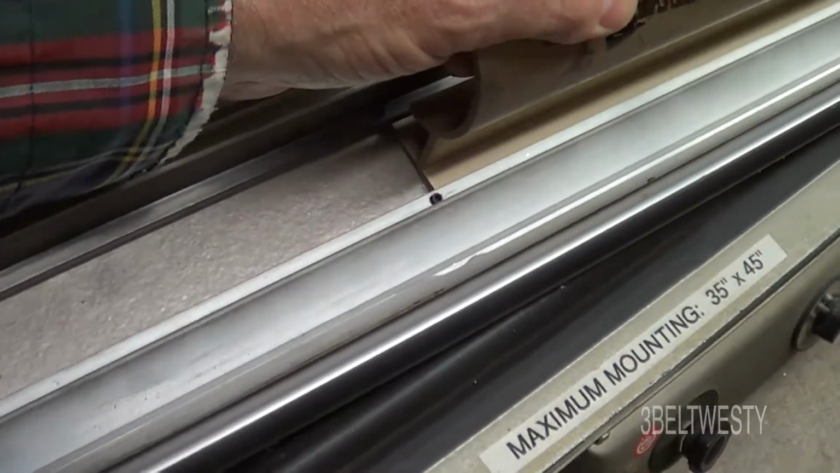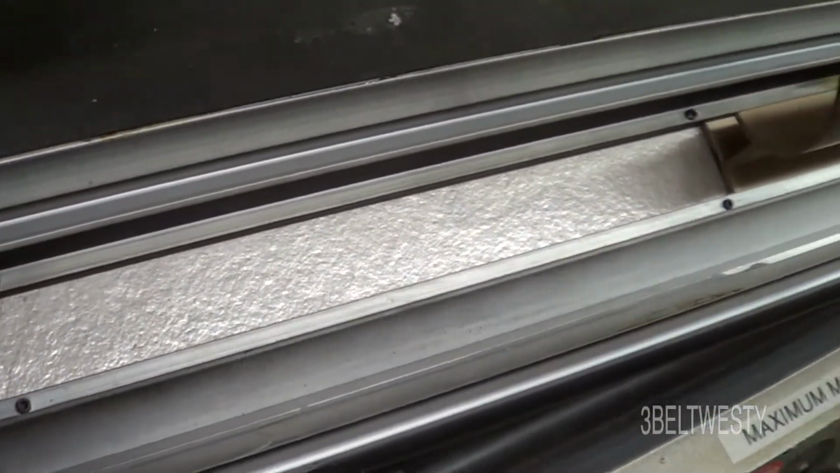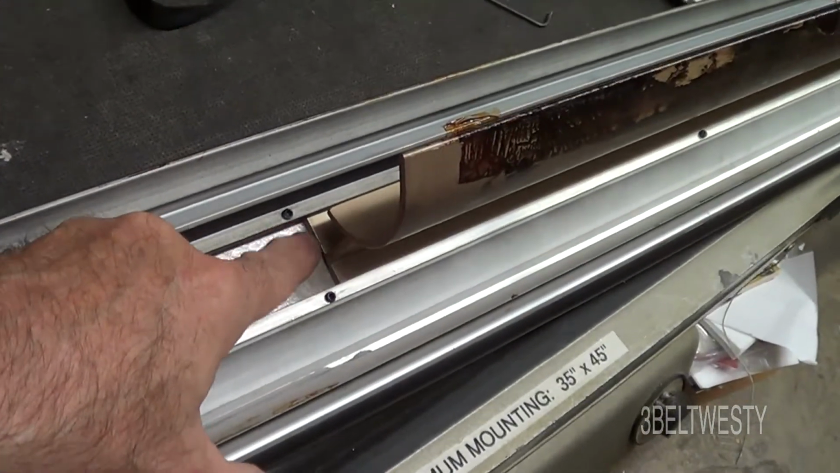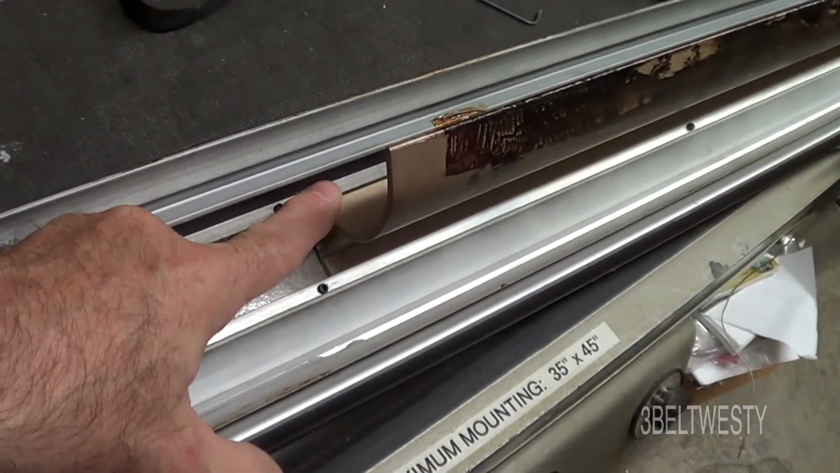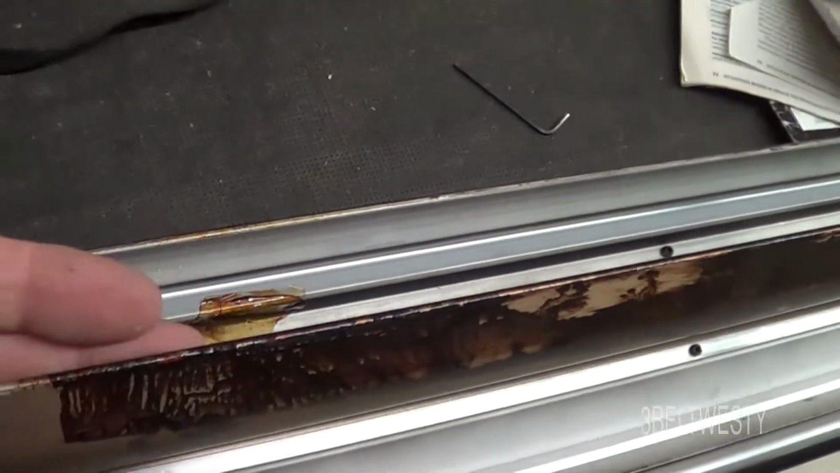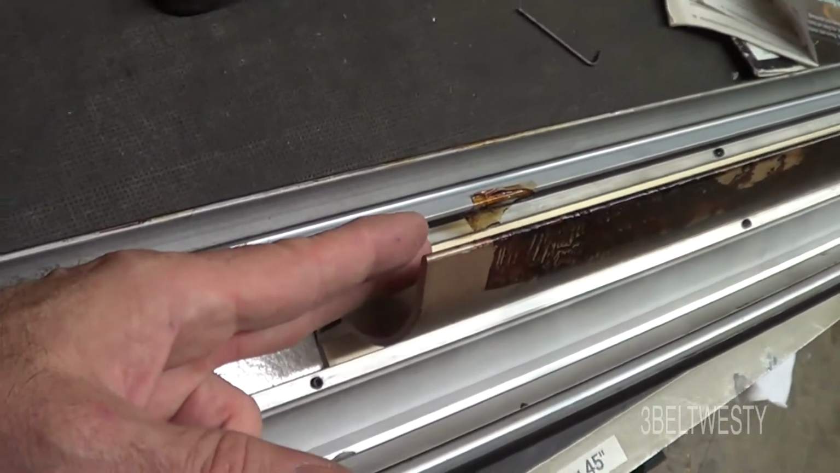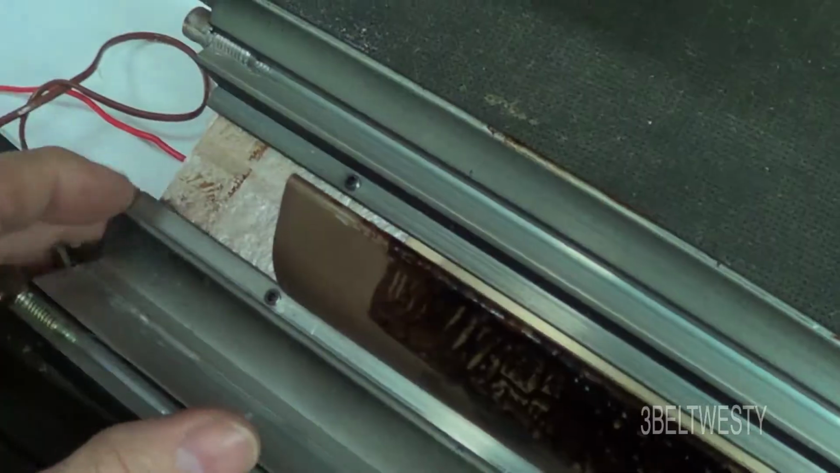So you can pull this over. I'm going to have to back some of these set screws out again. But there's the back end of the heat shoe. This keeps the heat around the roller, is what it does. The roller for laminating is right inside here.